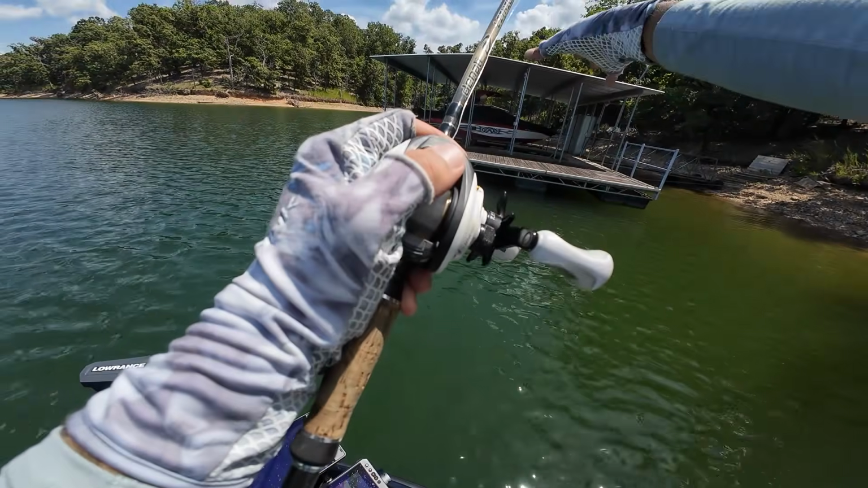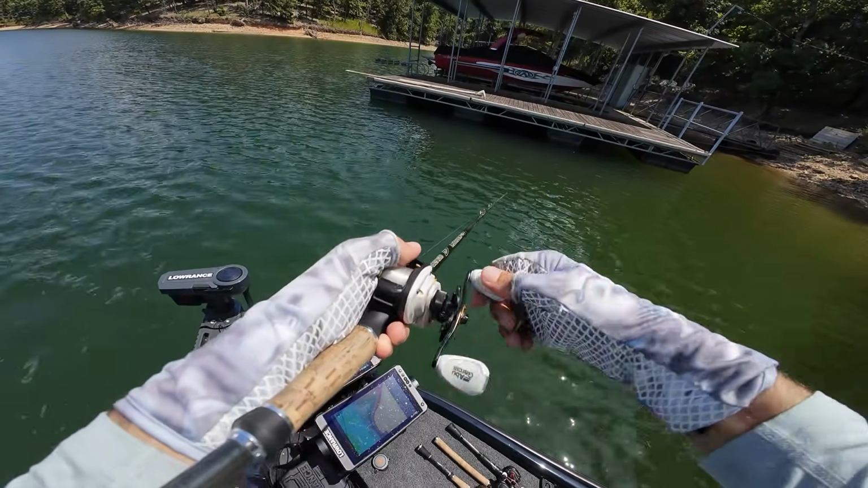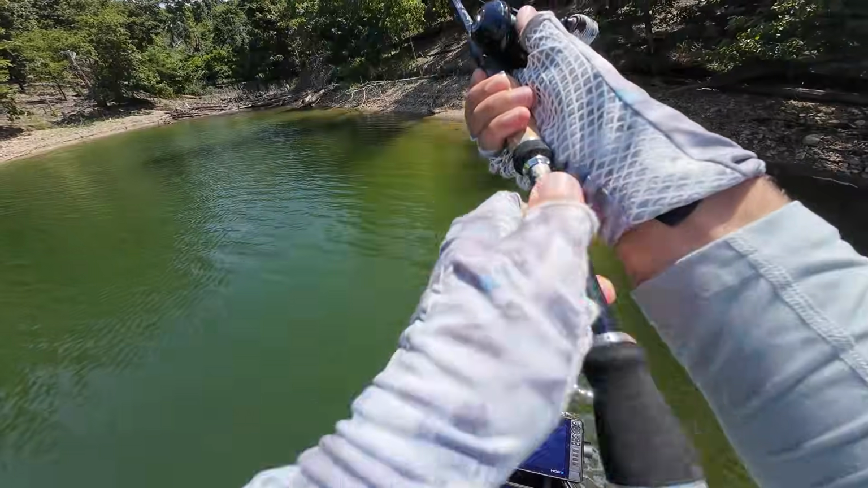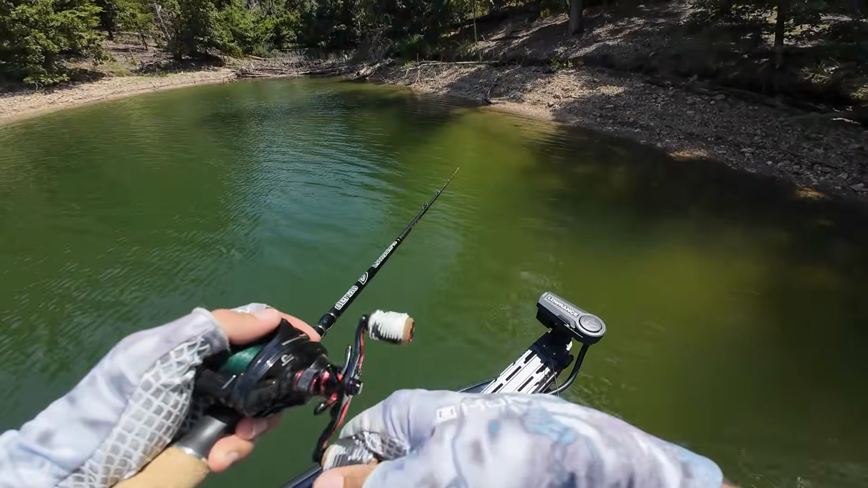So we're gonna fish several docks through the back of this creek that's still kind of in our little zone here and see if we can get a bite. I ended up spending about an hour flipping some shallow boat docks and throwing a buzzbait in the back of shallow pockets in this creek.